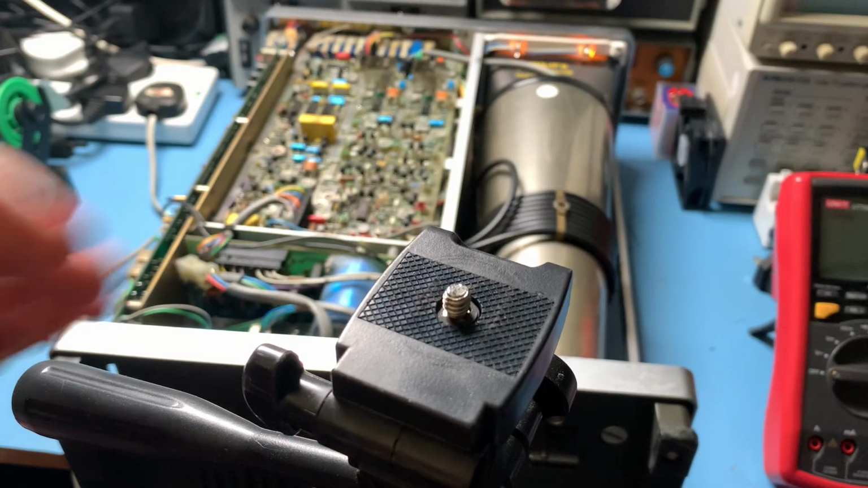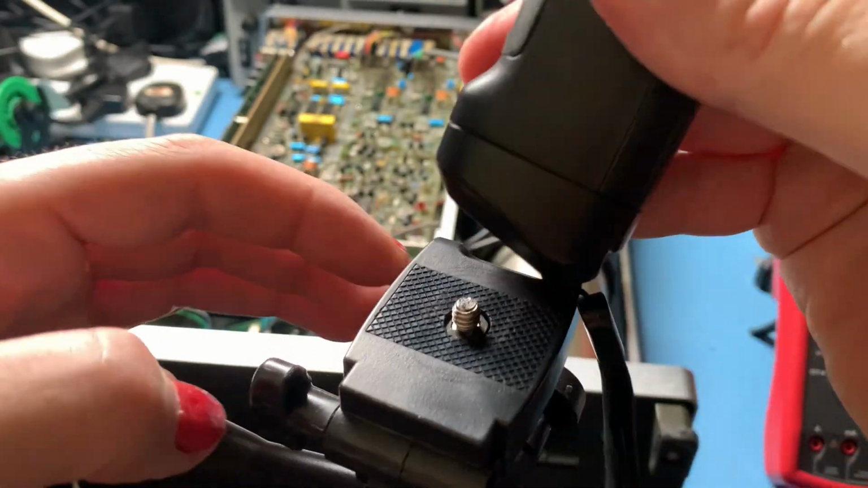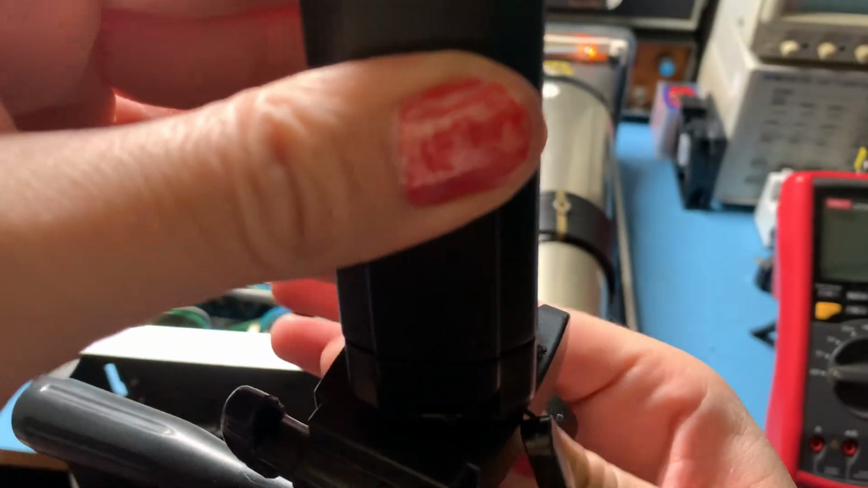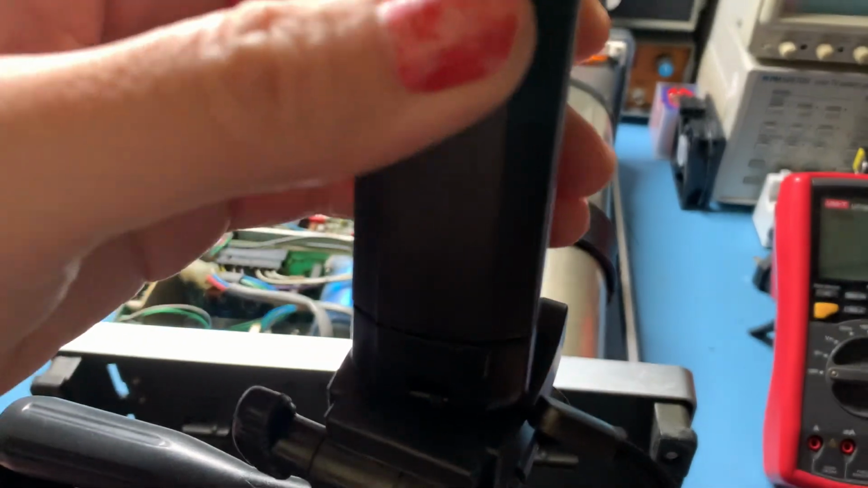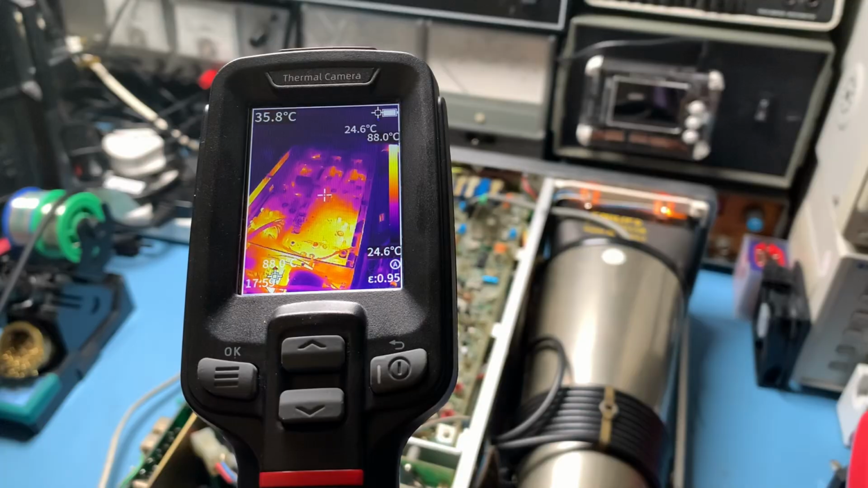Right, so what we do have here is a standard tripod mount on the bottom of the infrared camera. That means we can screw that onto our standard tripod thread. There we go. And now we can position our infrared camera. So we've now got our W02 Pro mounted on the tripod, which is rather fantastic.